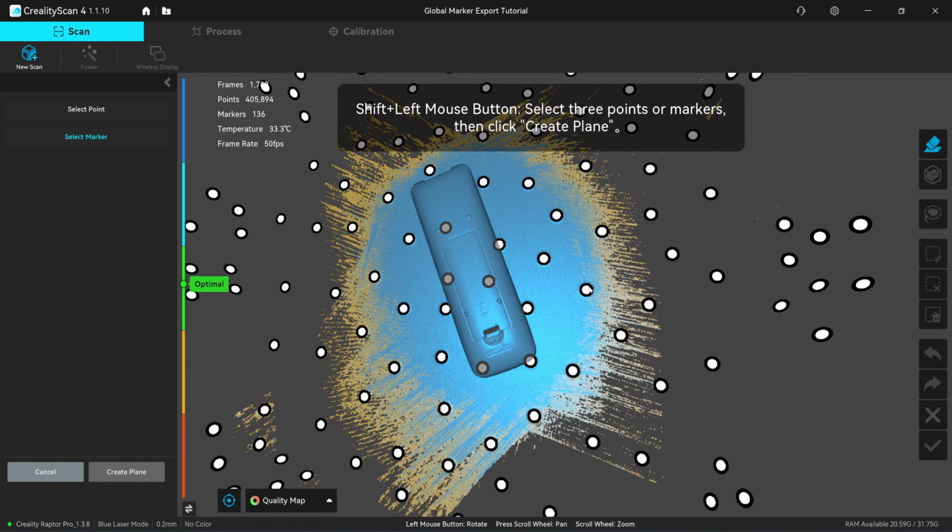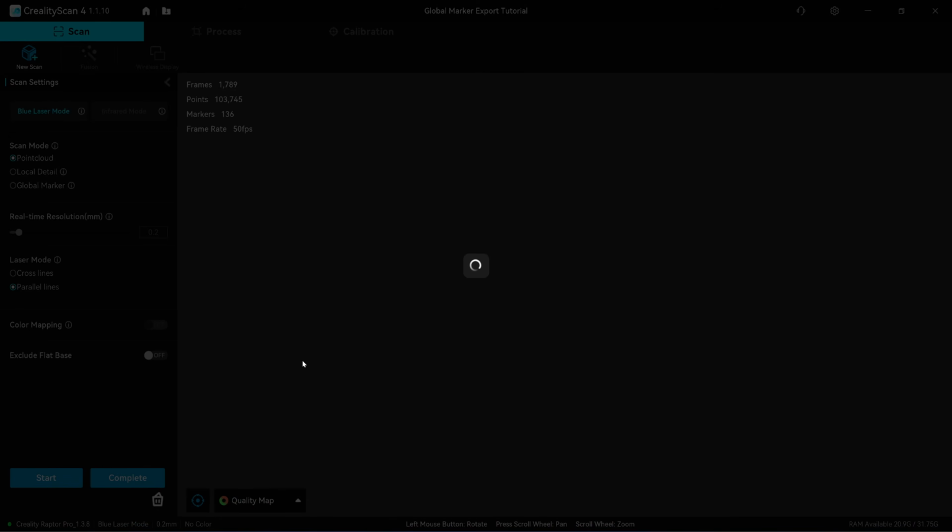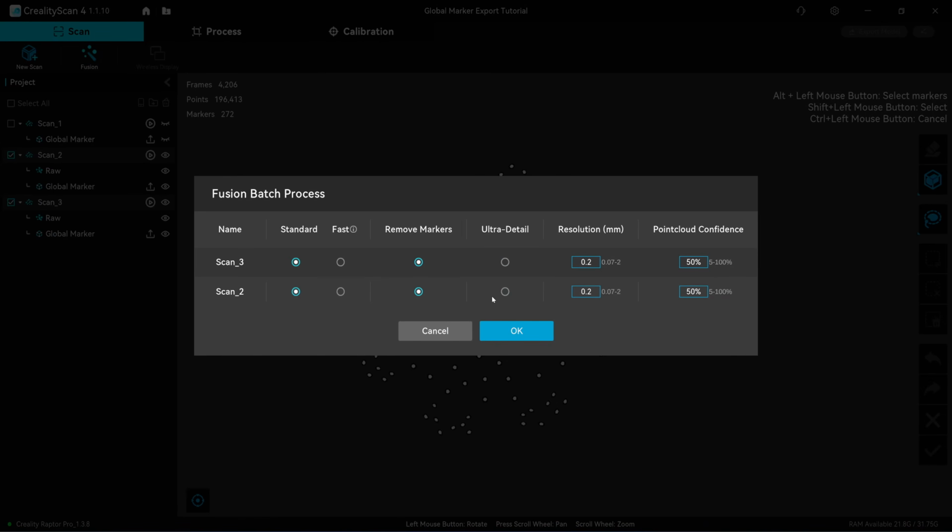Click on plane clipping, hold shift key. Right here it says select 3 points. It doesn't work with the point cloud; it only works with the markers. Okay, click on complete. Fuse these 2 point clouds together.